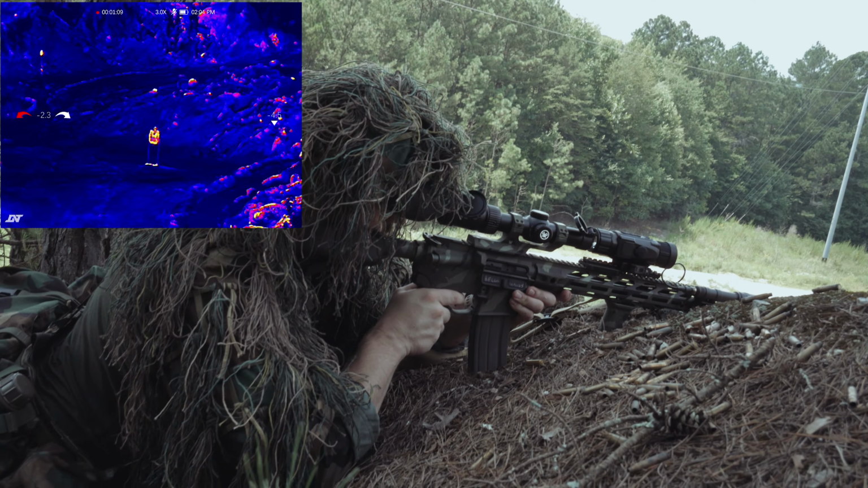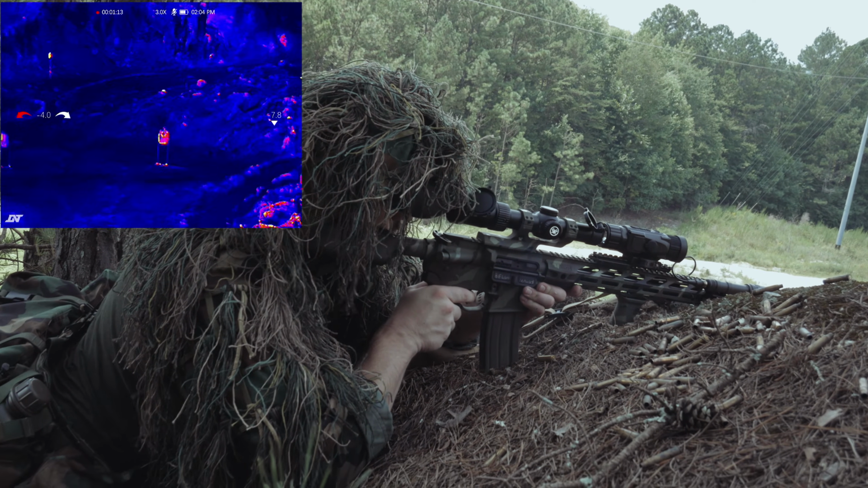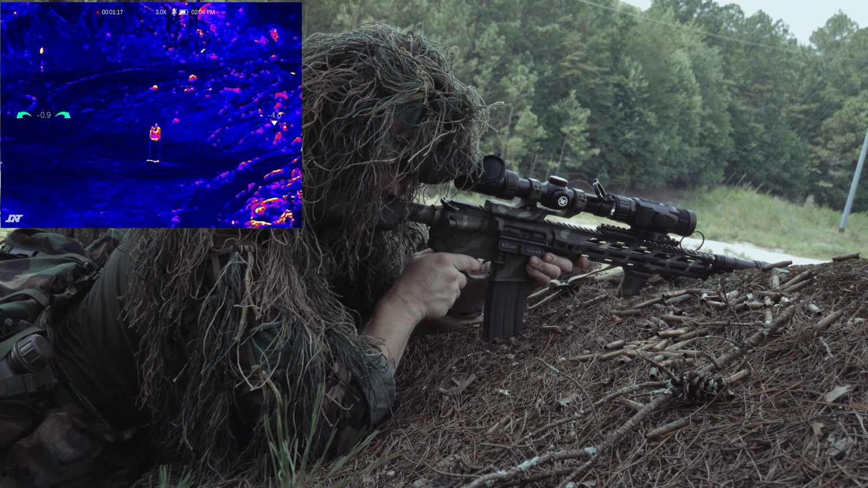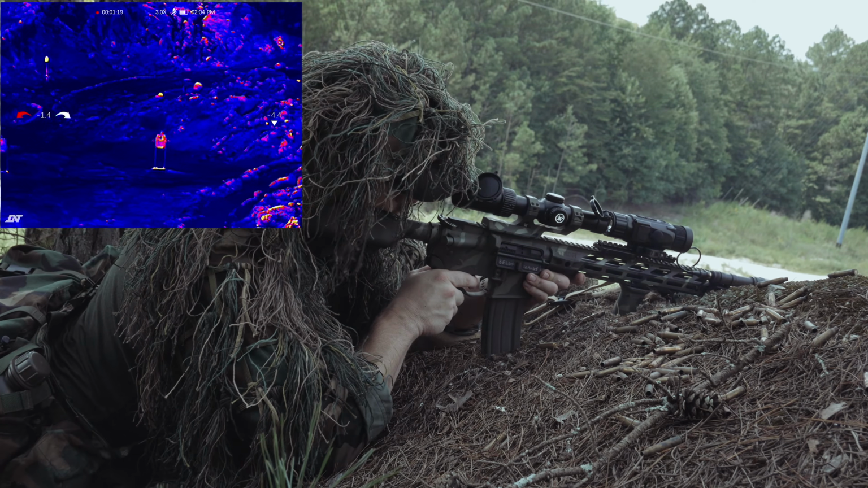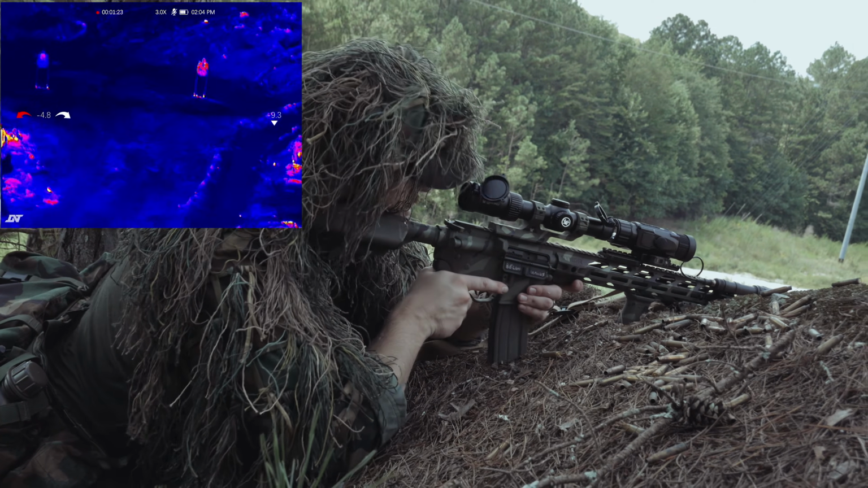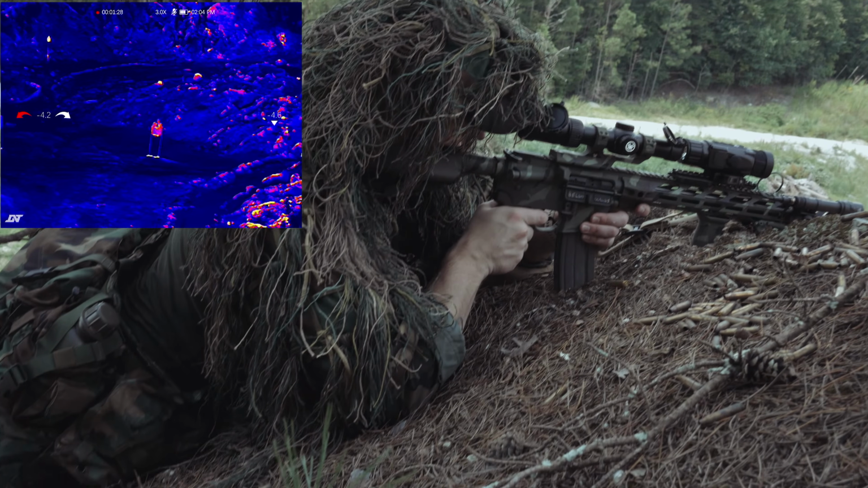I like that their mount is QD, that I can take it off and stow it in a protected pouch and only break it out whenever I need to. That keeps it out and away. Nothing can happen to it. At the end of the day, it's like night vision. It's got a certain delicacy to it, and you only want to have it out whenever you need it.